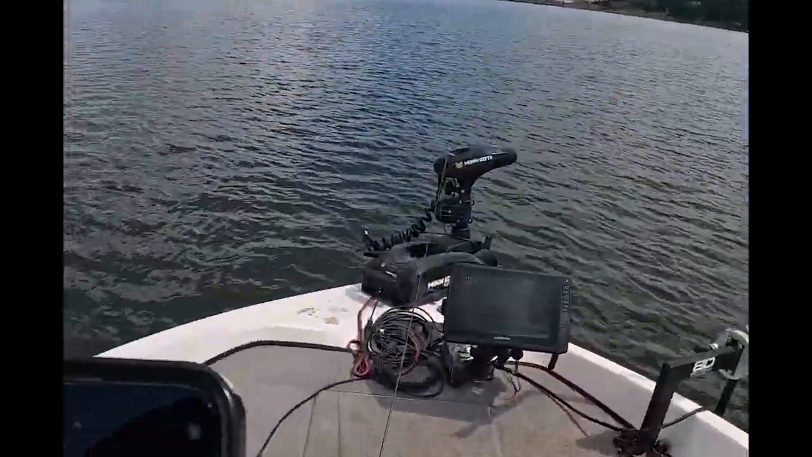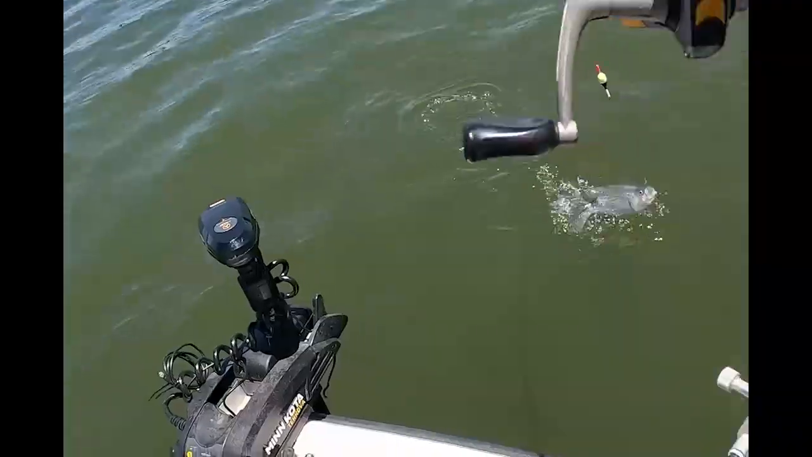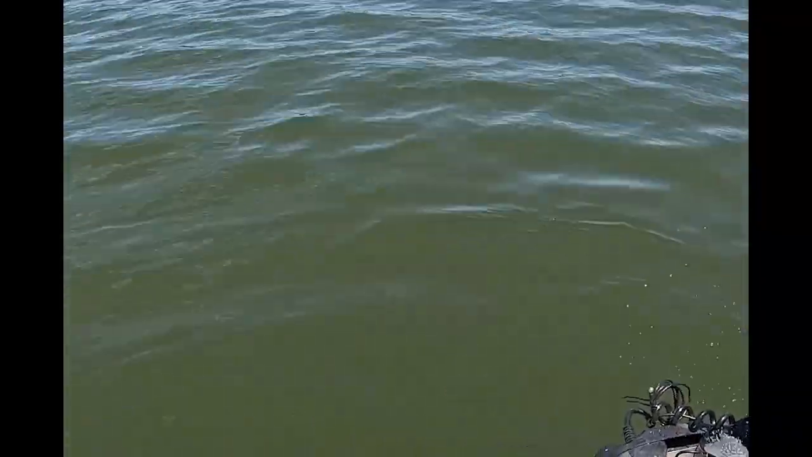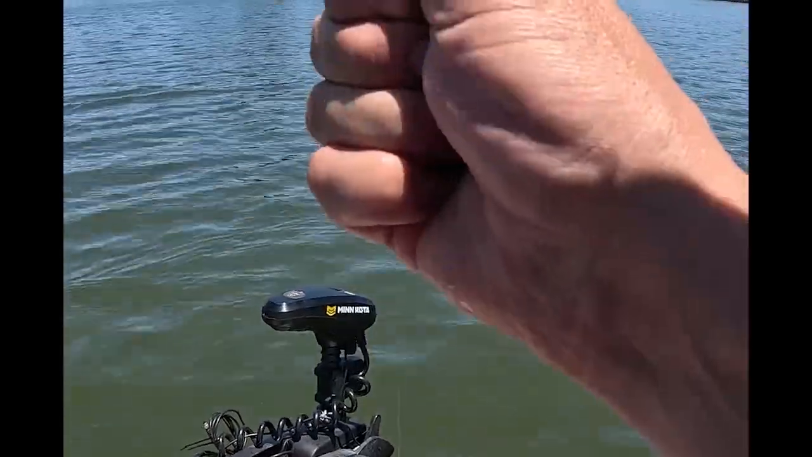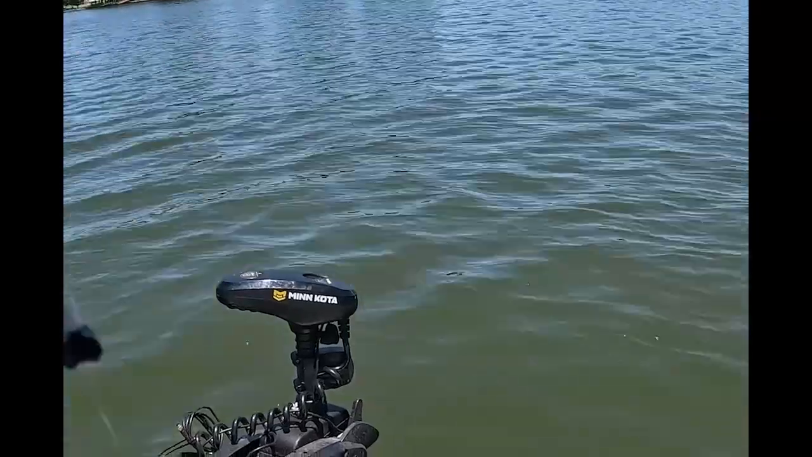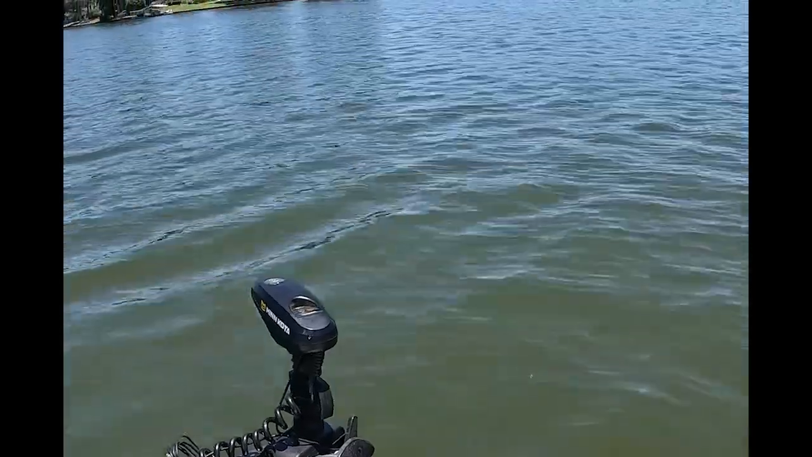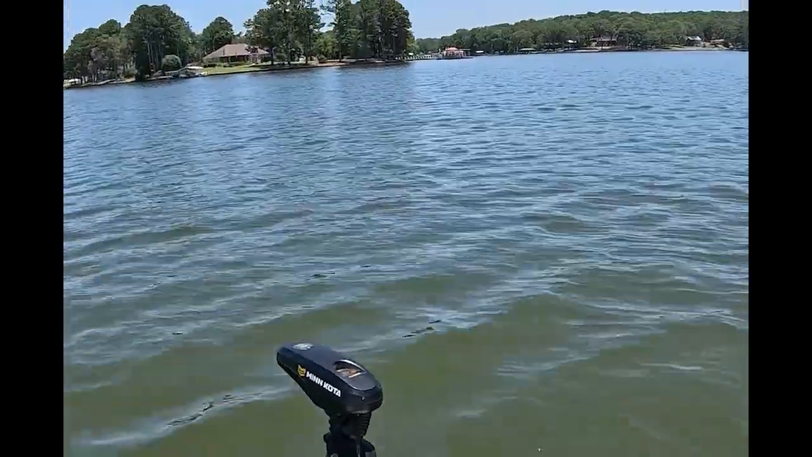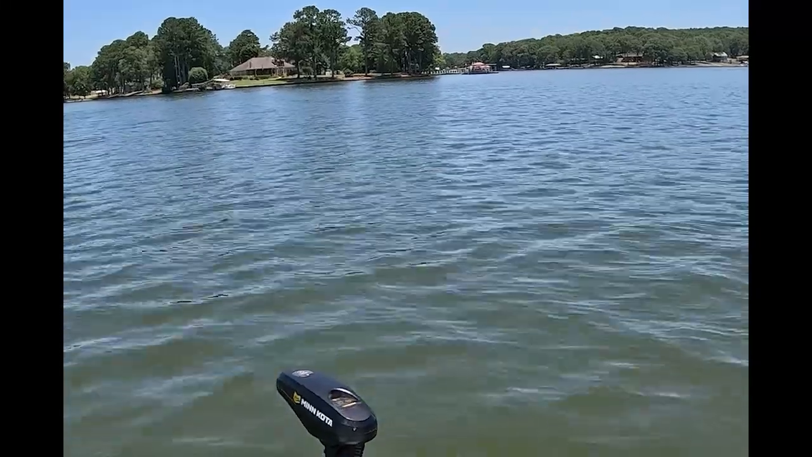All right, in you go, buddy. Not keeping them today. Big crappie. Goodness gracious. There's another one of these little structures that just came up. And this is a big fat crappie right here. Hang on, buddy. Give me a second. Don't break my hook, please. I'm old. I don't want to have to tie that again. Put on my reading glasses just to tie a knot now.